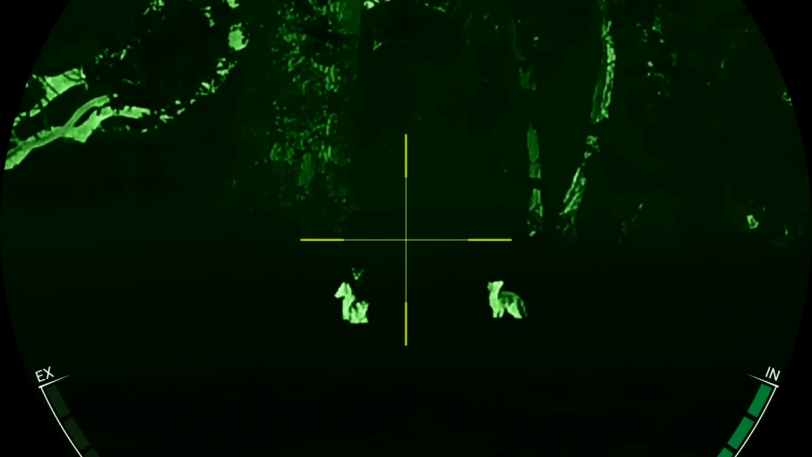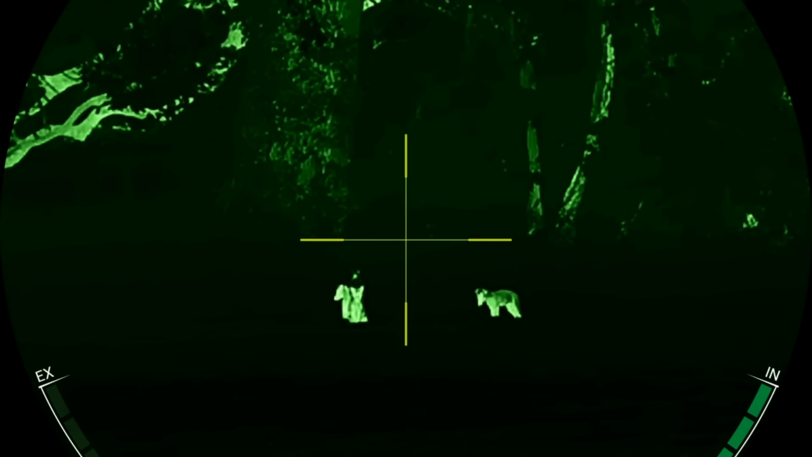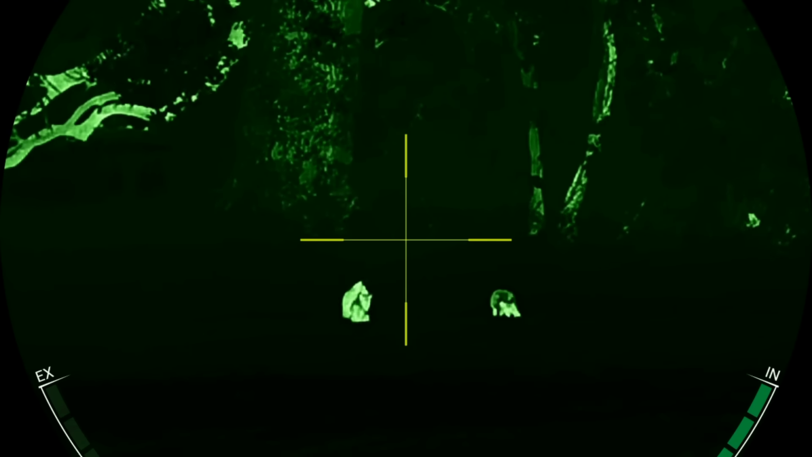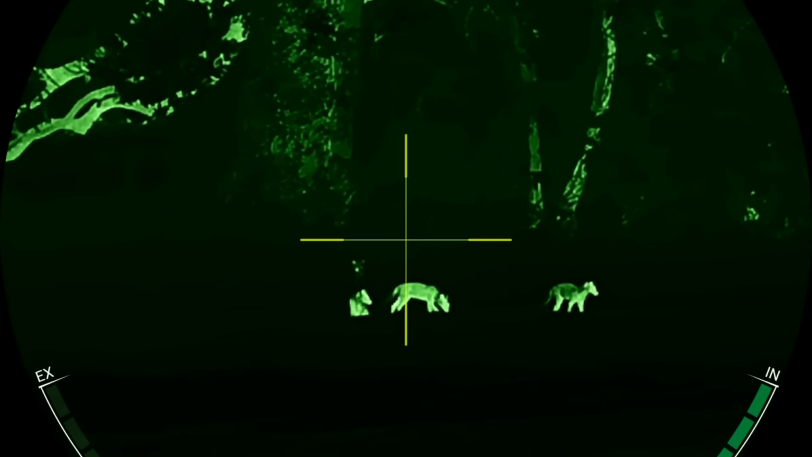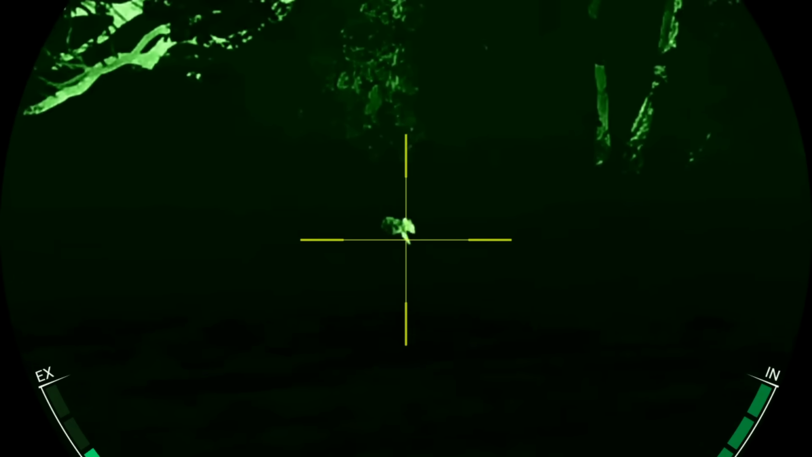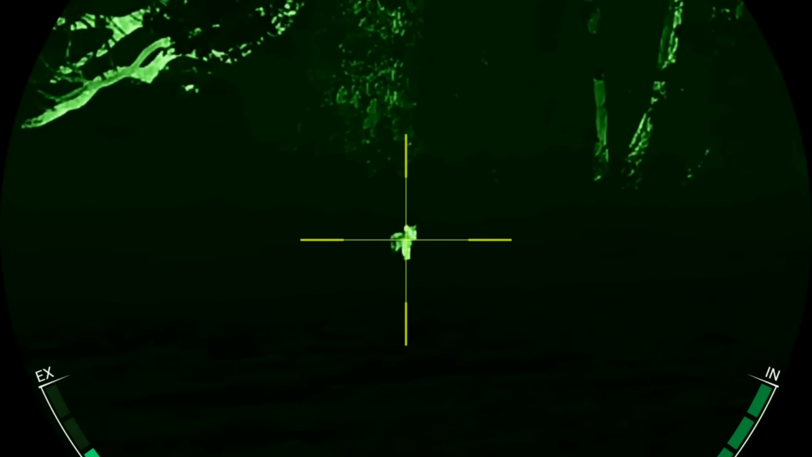But after about 20 minutes, I realised there was nobody there. I scanned around the whole fields with the thermal spotter and I literally couldn't see anything. So I decided to get back on the action with the cubs. But unfortunately, they disappeared into the hedge, but I decided to hang around and wait to see if they came back out again. Unfortunately, it was just this one cub that came back out, so I steadied myself on the bipod and took the shot.